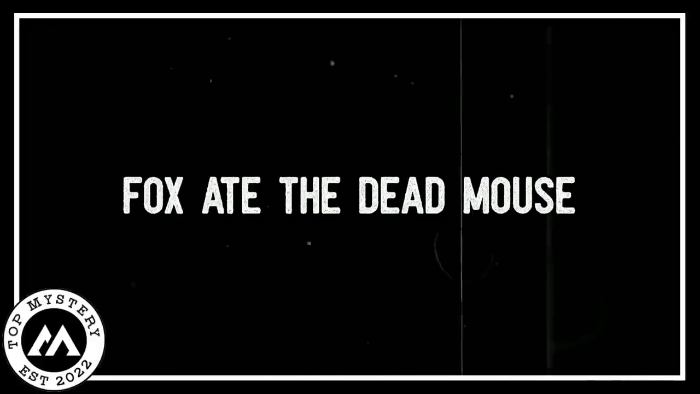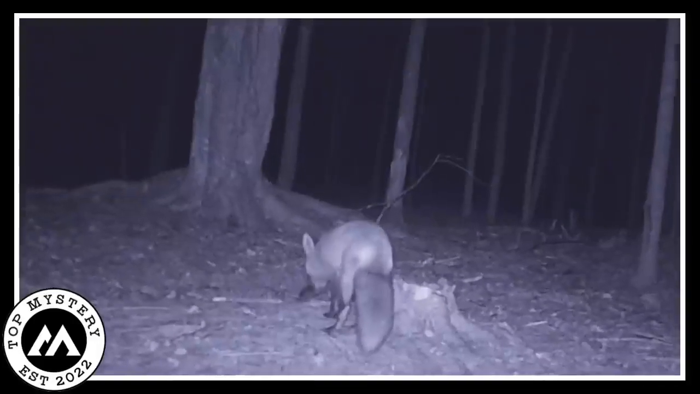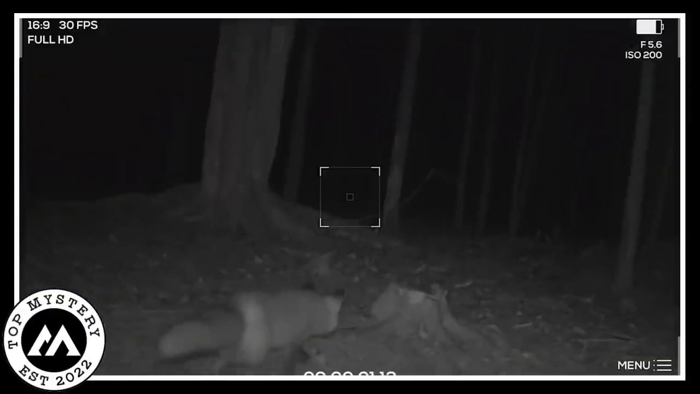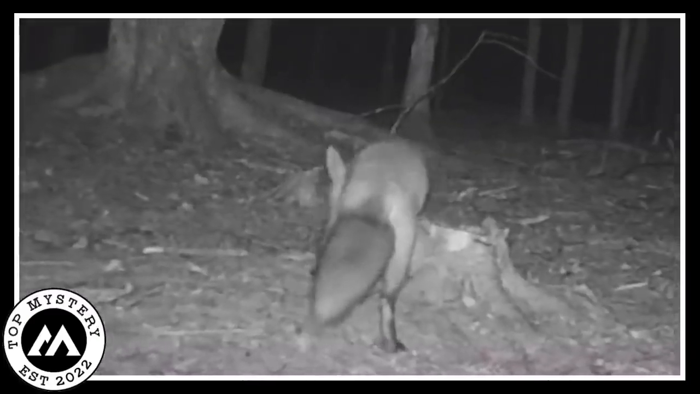Fox ate the dead mouse. One dark night in the quiet forest, a curious fox discovered a surprise on a trail camera. The camera, hidden among the trees, caught the fox's midnight snack adventure. The clever creature stumbled upon a lifeless mouse and, without hesitation, began feasting on its find.